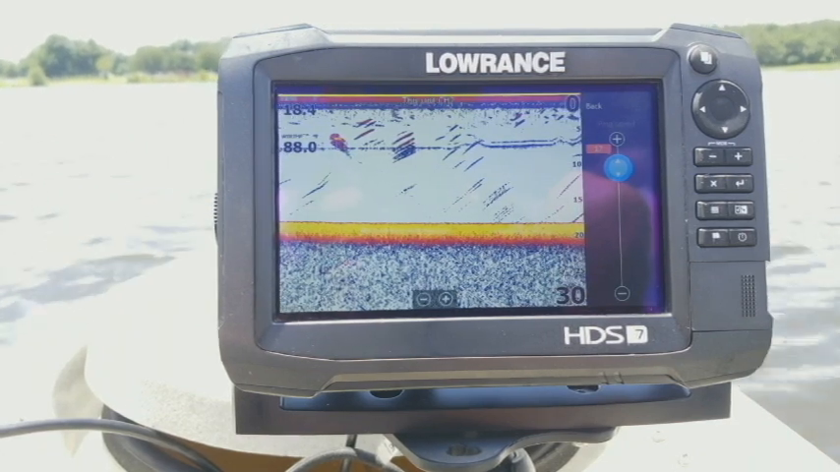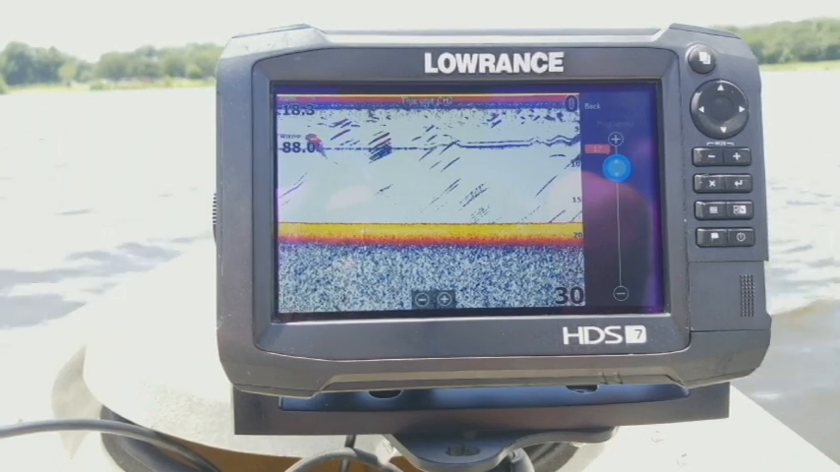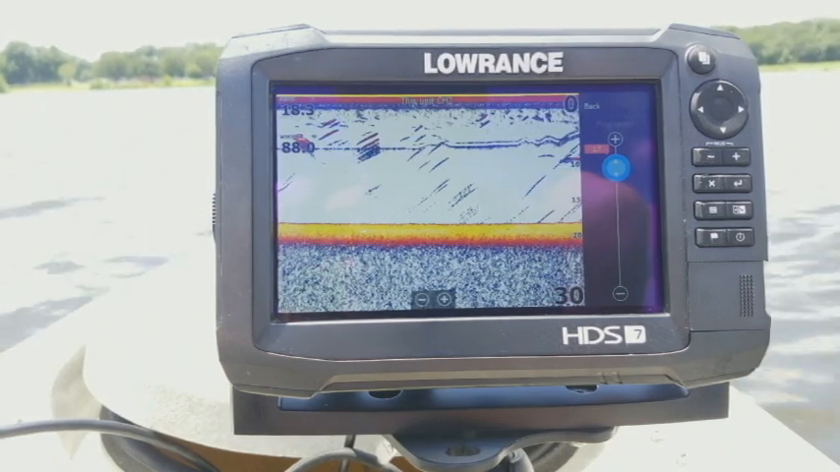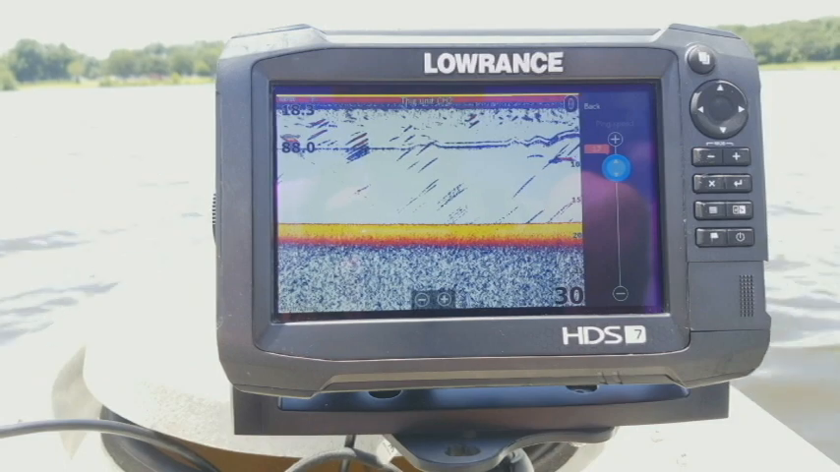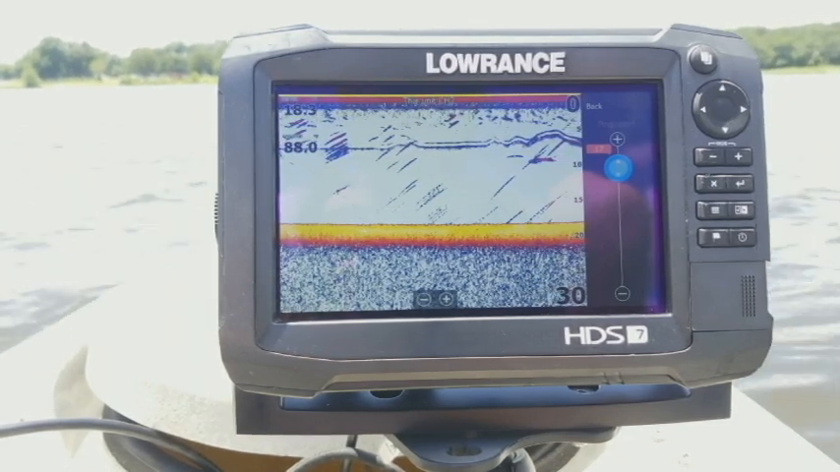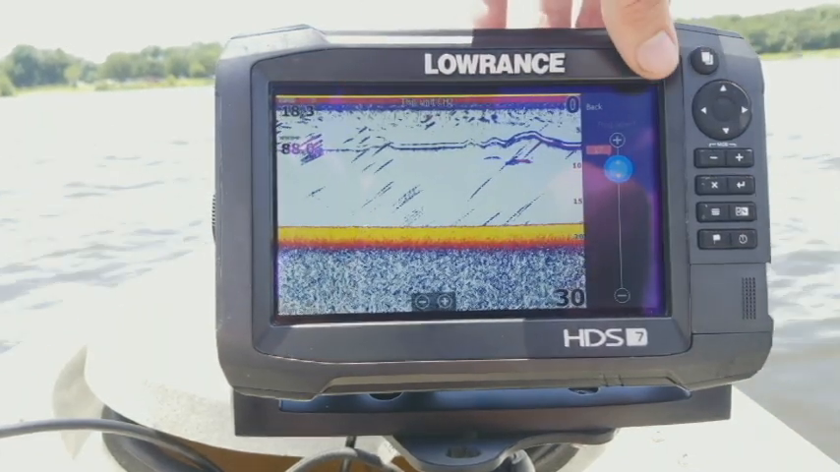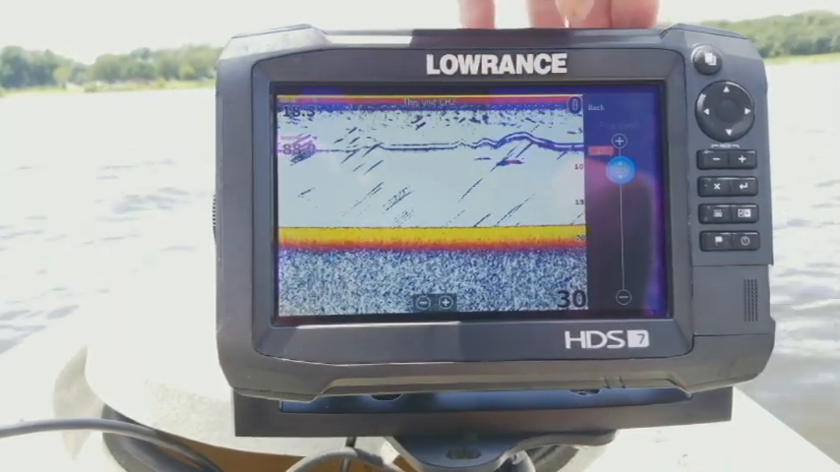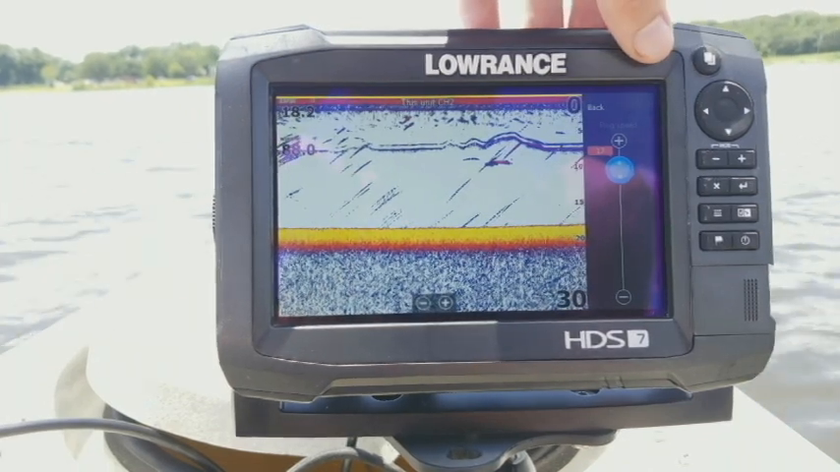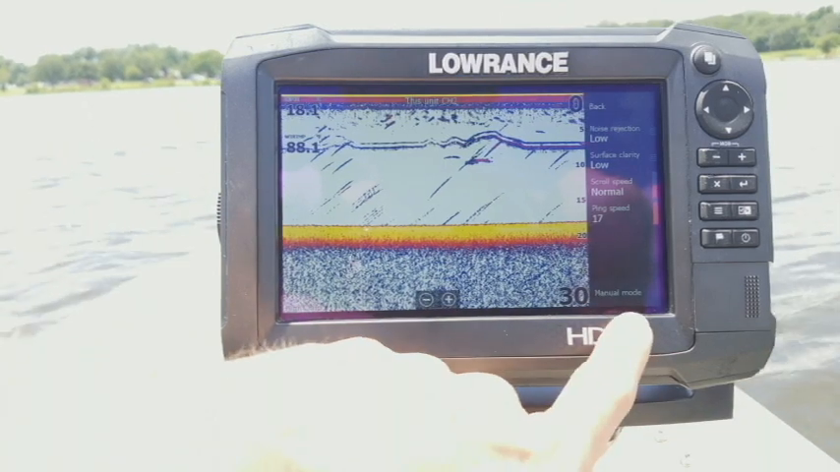It does kind of help you pick up on your jig. As you can see, it's now showing back up, and I'm raising it up and down. As you can see, my jig up there on the 5 foot mark is going up, and as I lower it back down, you see it go back down to around the 7 or 8 feet mark there. So like I said, a little trick on here helps it show up a little bit better on your screen for both the fish and your lure.